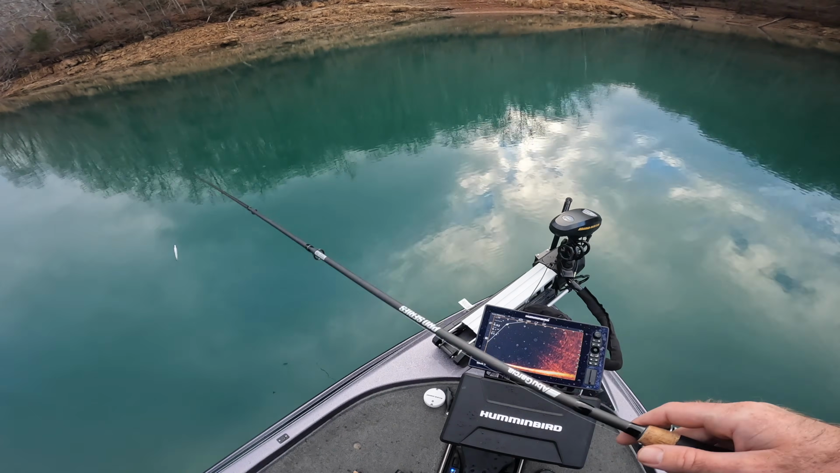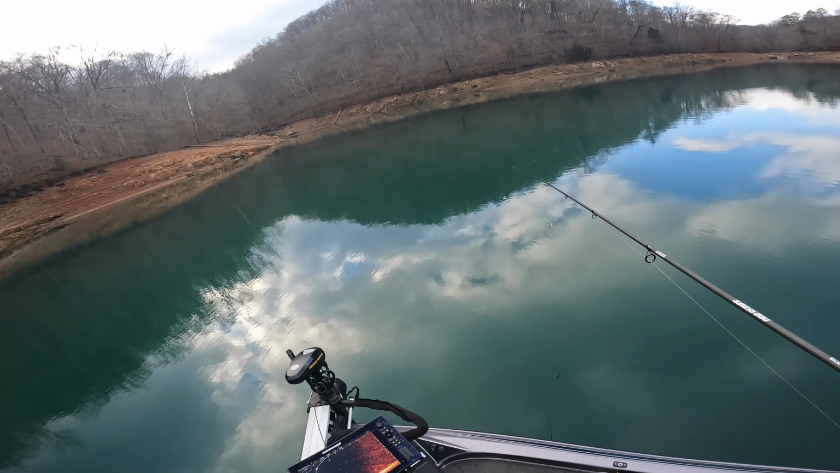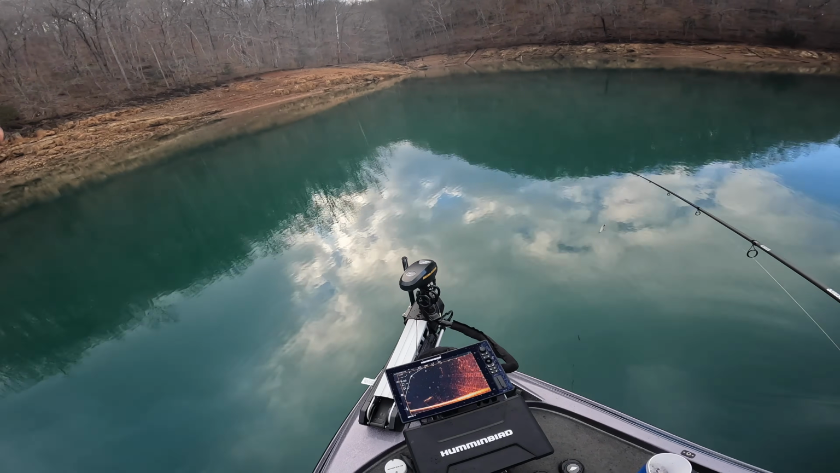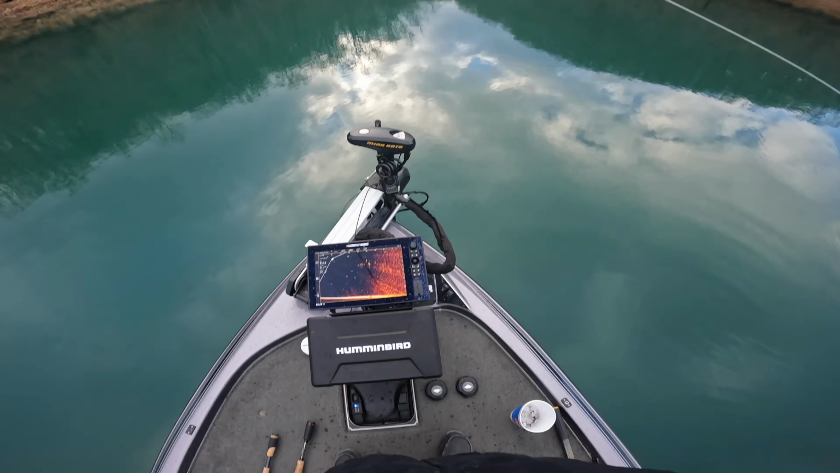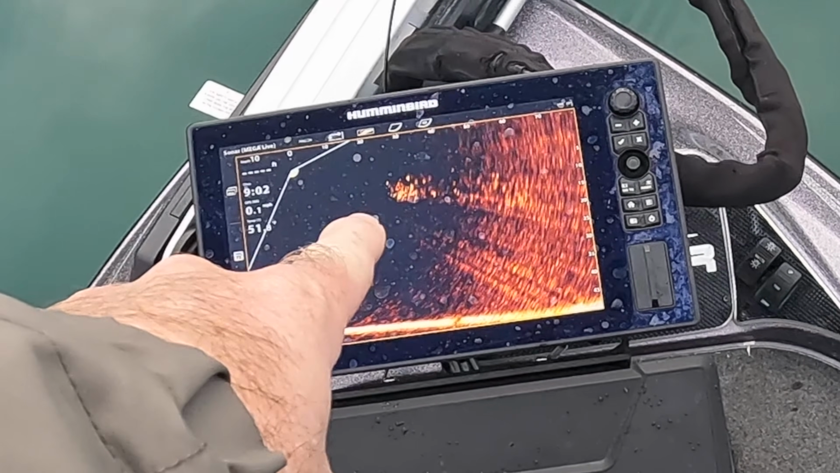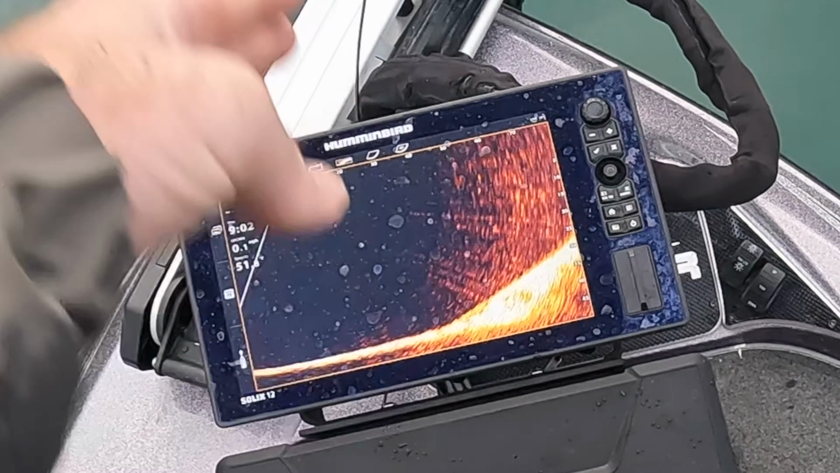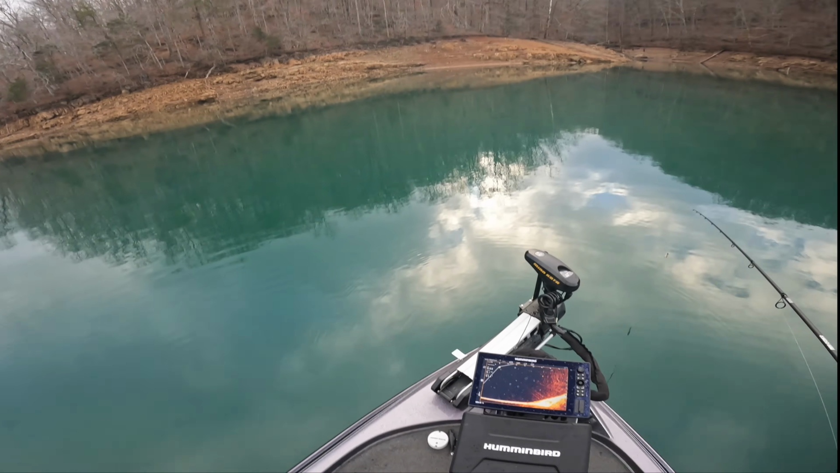So there's a school of smallmouth swimming around in this area right here. There's a ball of bait fish sitting right here, and you guys can see this. So there's that ball of bait fish right there, and then you pan right here, and there's that ledge that comes up. So this ledge comes off right here.